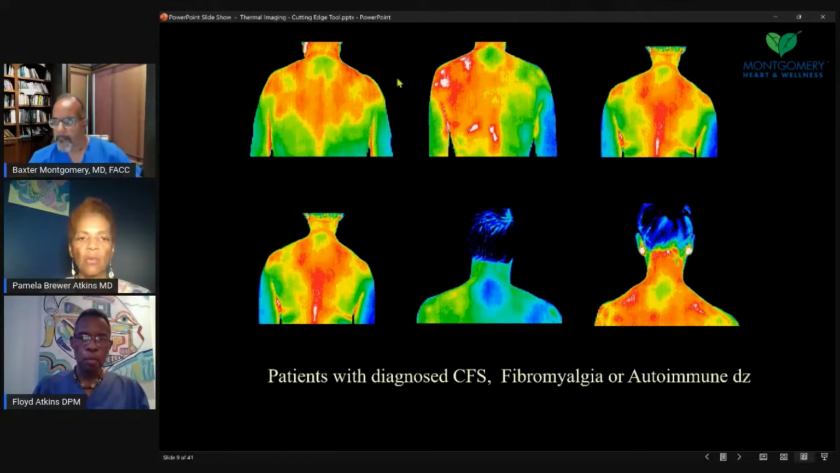This one is a little warmer than this one, but these are just muscular tension of the upper back, the trapezius and the rhomboids, the supraspinatus, and those muscles. Many times this is where we hold our tension, and many times we're at a computer or reading, and we don't realize we tense up these muscles and hold a lot of tension there.